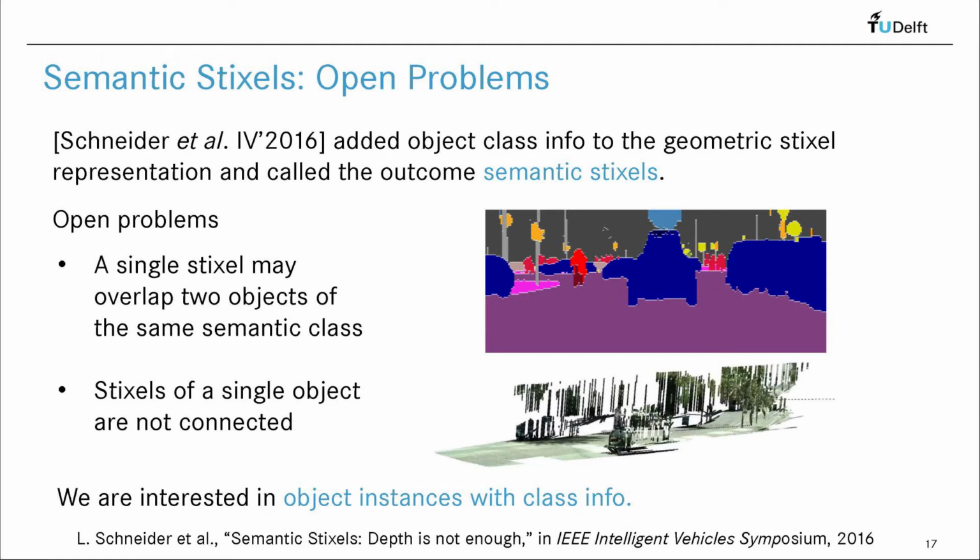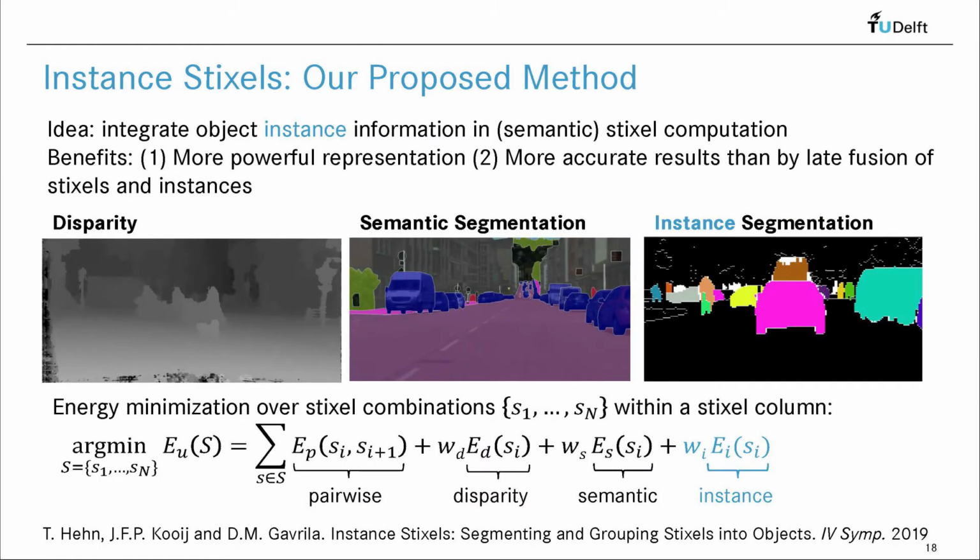But what we are interested in are object instances and their class label. In work published at the Intelligent Vehicles Symposium 2019, we integrated object instance information in the semantic Stixel computation. The benefits are a richer environment representation, we call it instance Stixels, and more accurate results than by a late fusion of Stixels and instances.